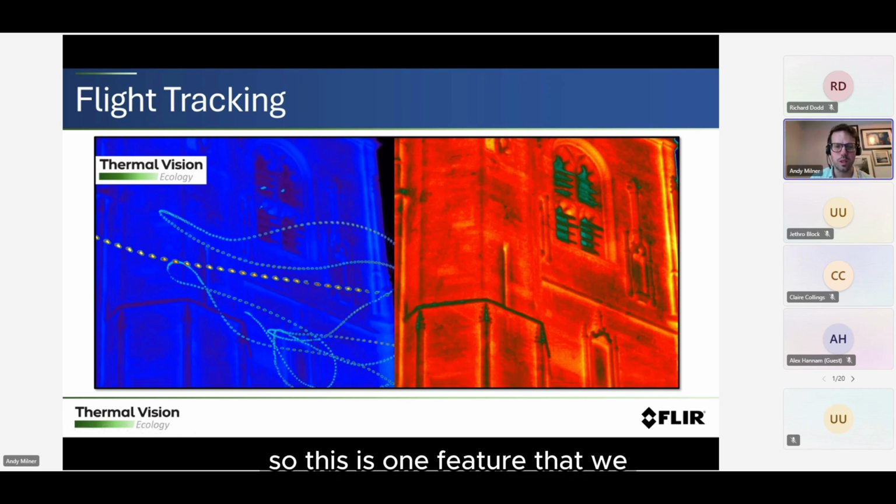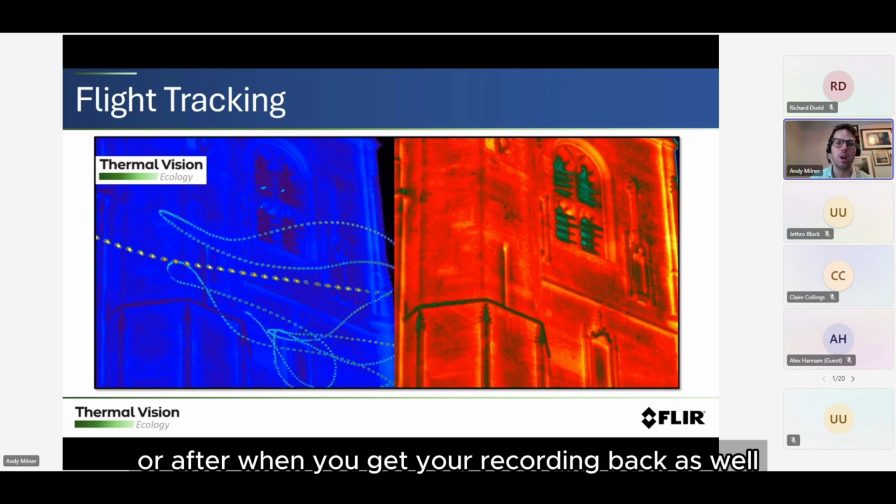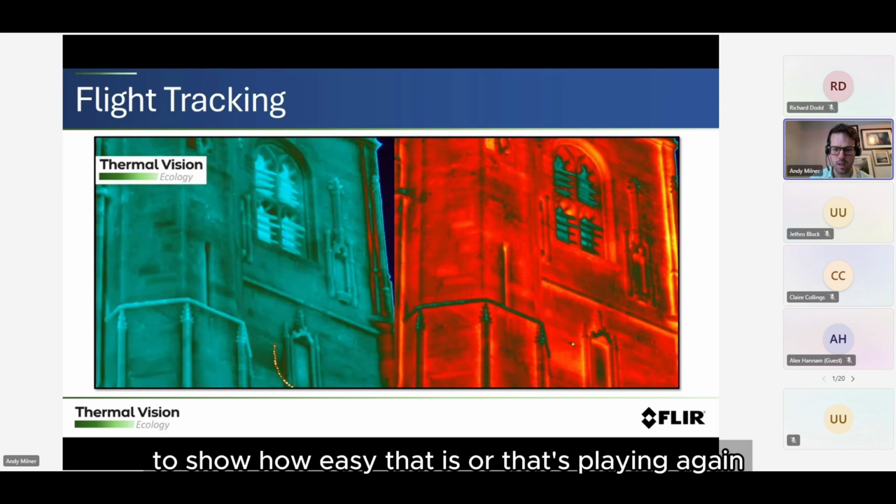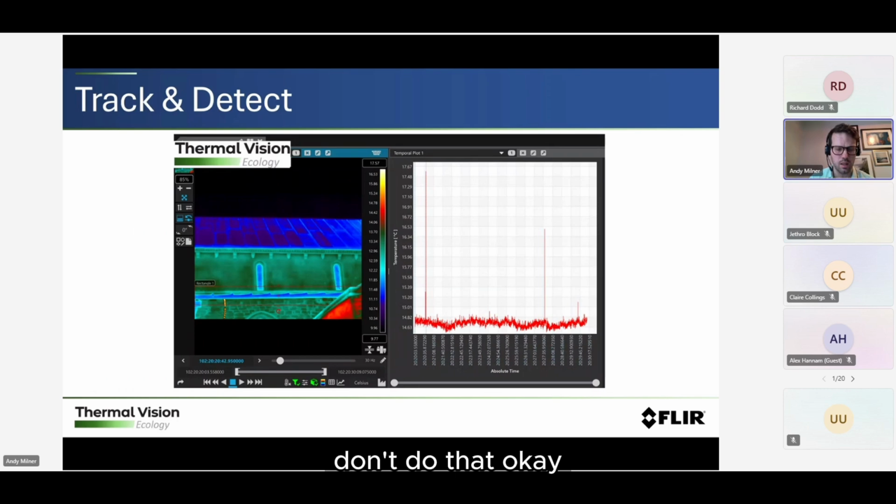So this is one feature that we can do, and it can be applied in real time or after, when you get your recording back as well. And I'll do a quick demonstration in a minute to show how easy that is. Oh, that's playing again. Don't want to do that.